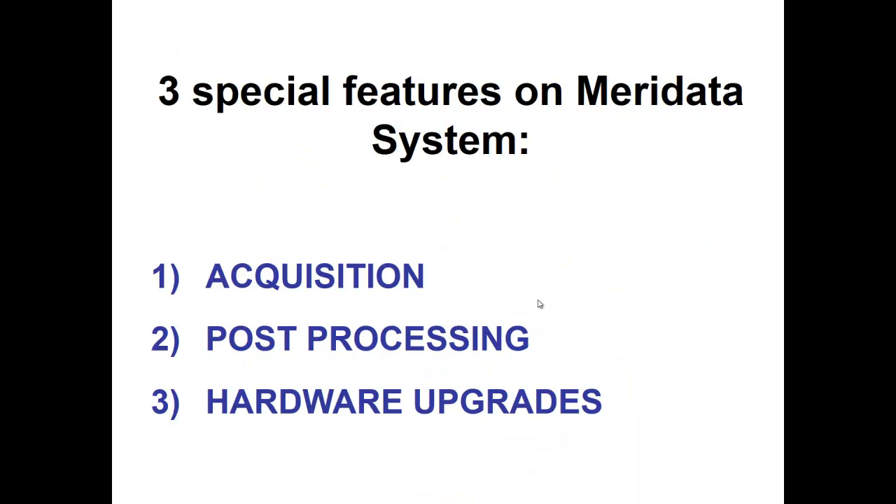I have 15 minutes to introduce you to this company, Meridata, so I decided to highlight three special features of the Meridata system: first, the acquisition system; then post-processing; and hardware upgrades. These are the three points I would like to highlight in this 15-minute talk.